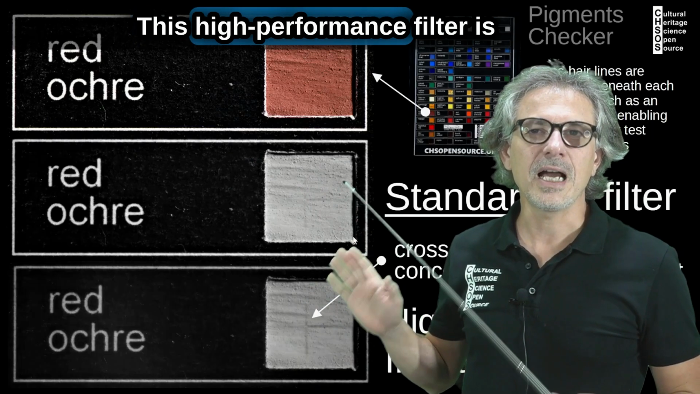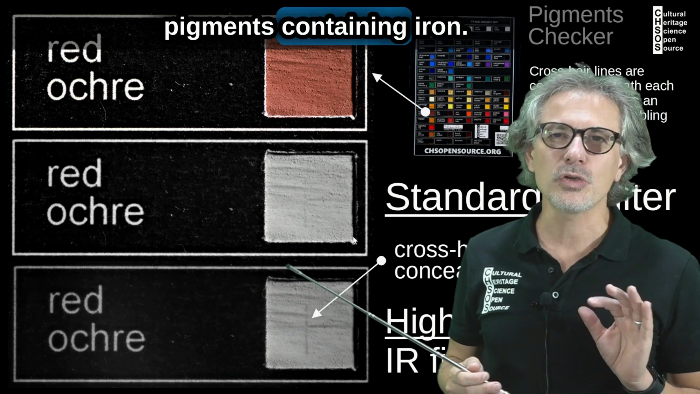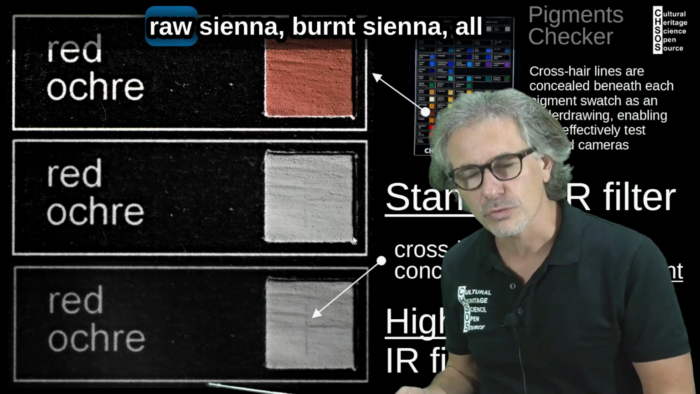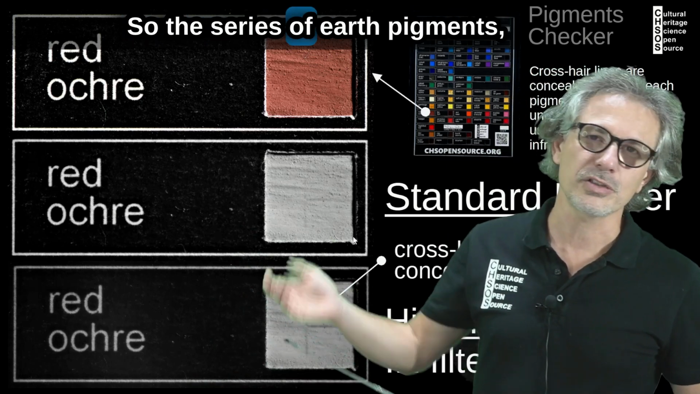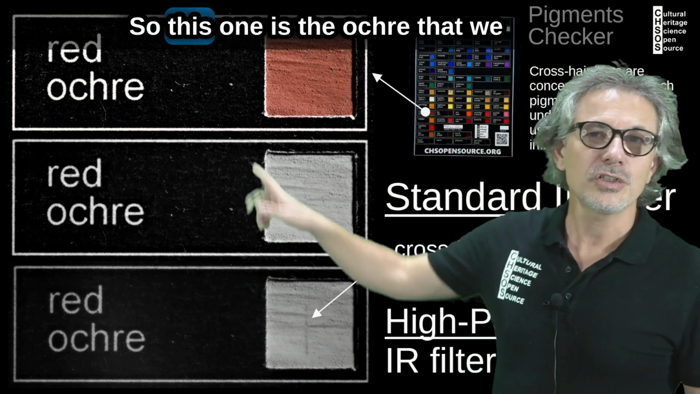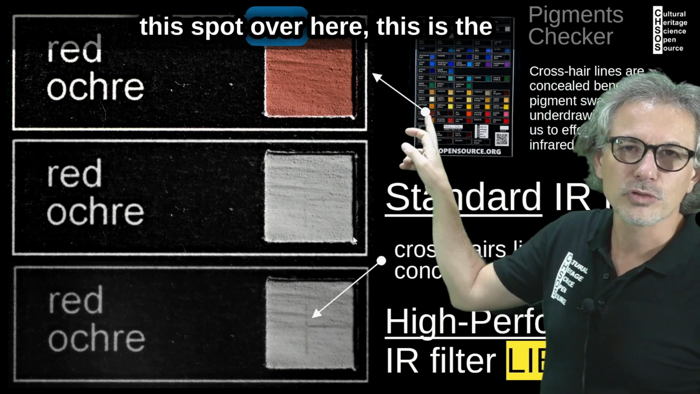This high performance filter is particularly useful for the earth pigments containing iron, so red ochre, yellow ochre, raw sienna, burnt sienna, all those pigments containing iron, so the series of earth pigments, the ochre pigments. So this one is the ochre that we have in our pigment checker, in this spot over here.